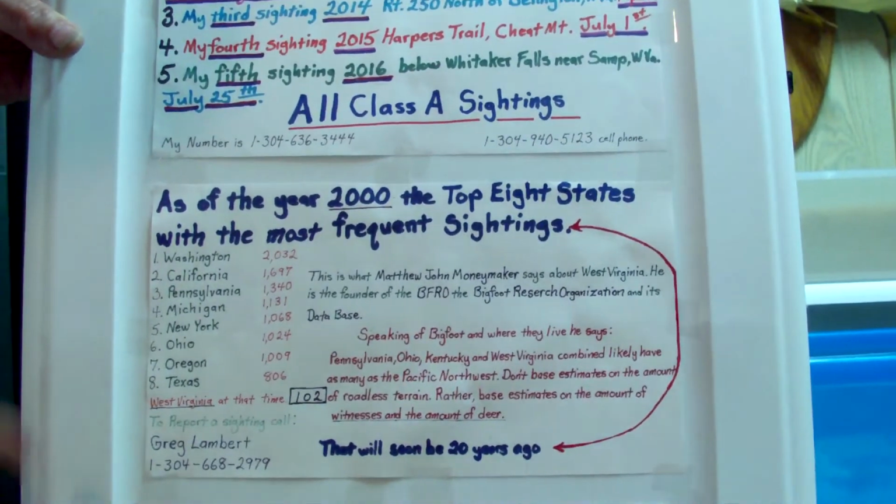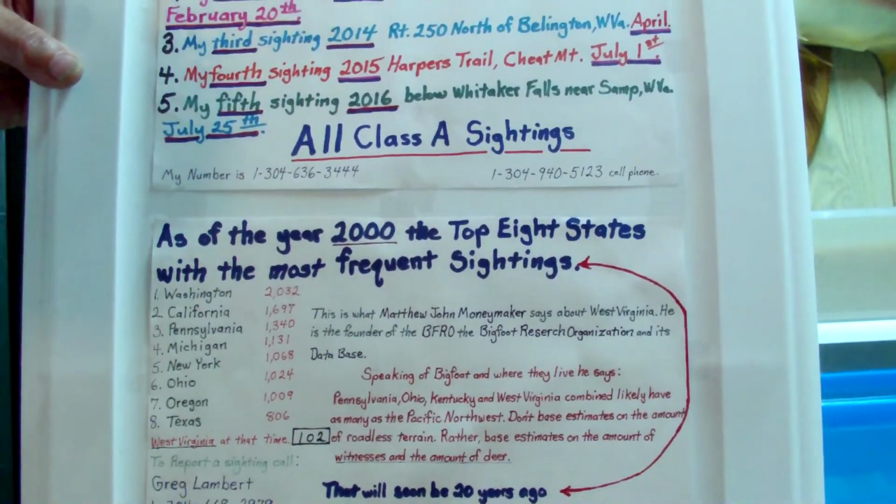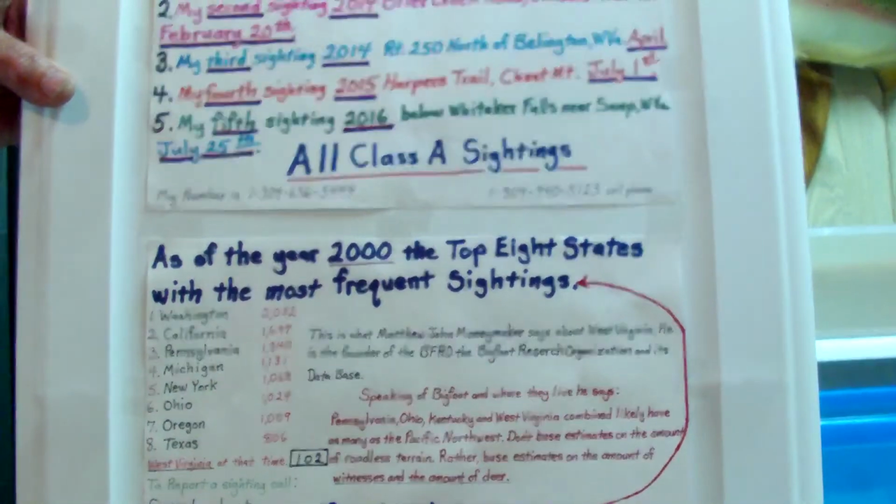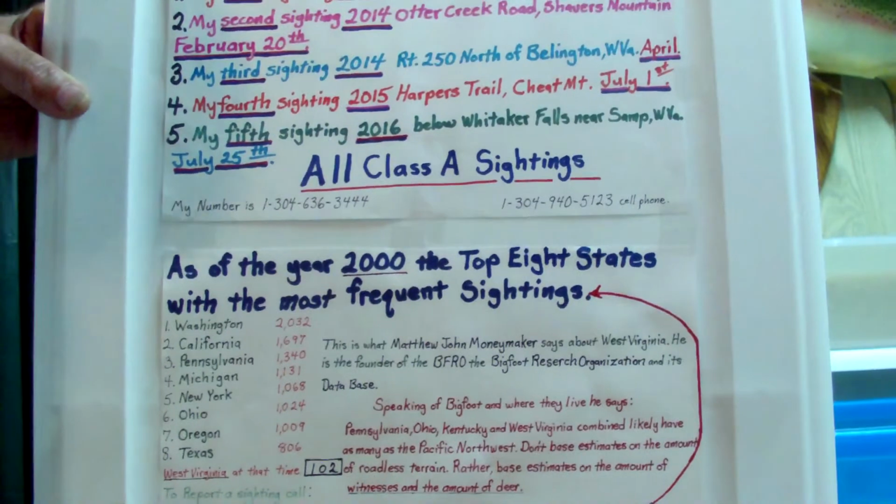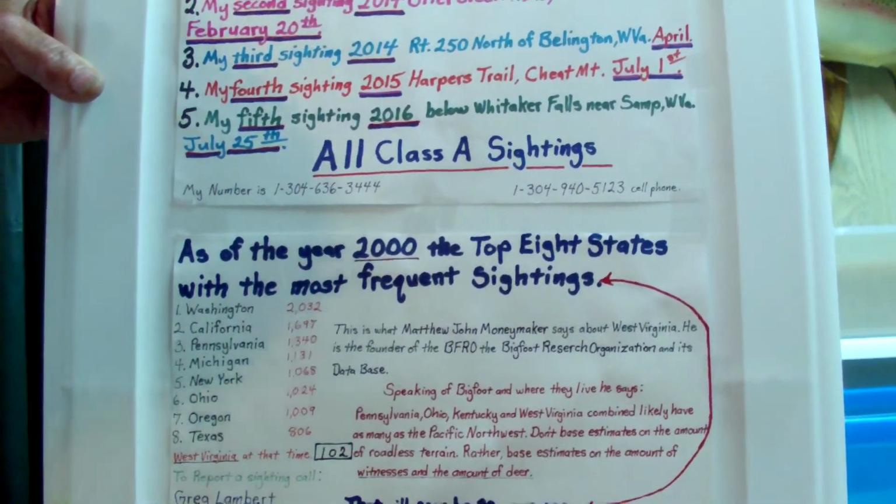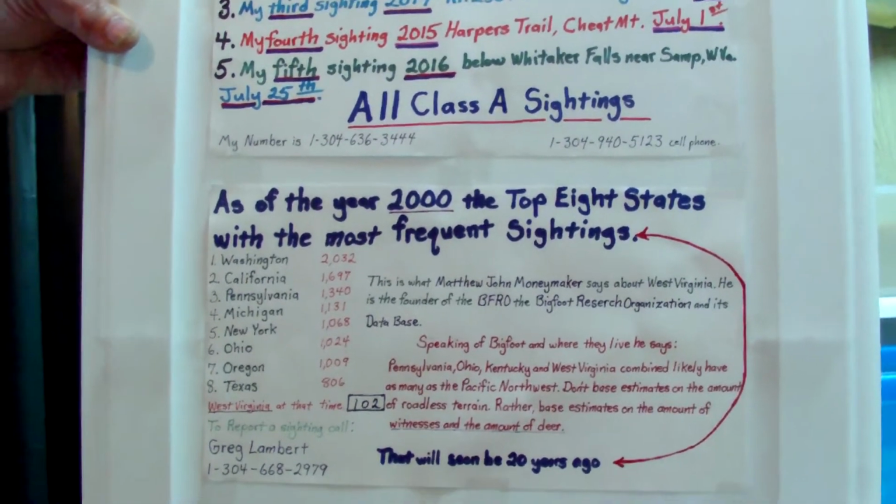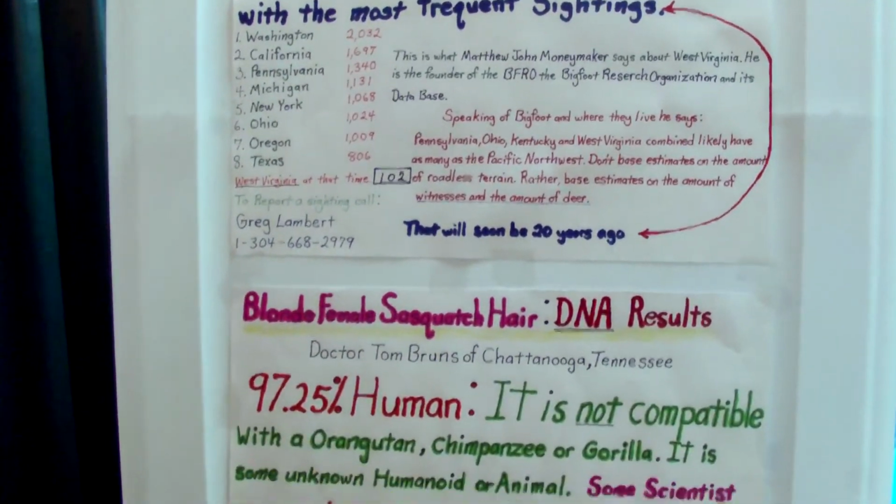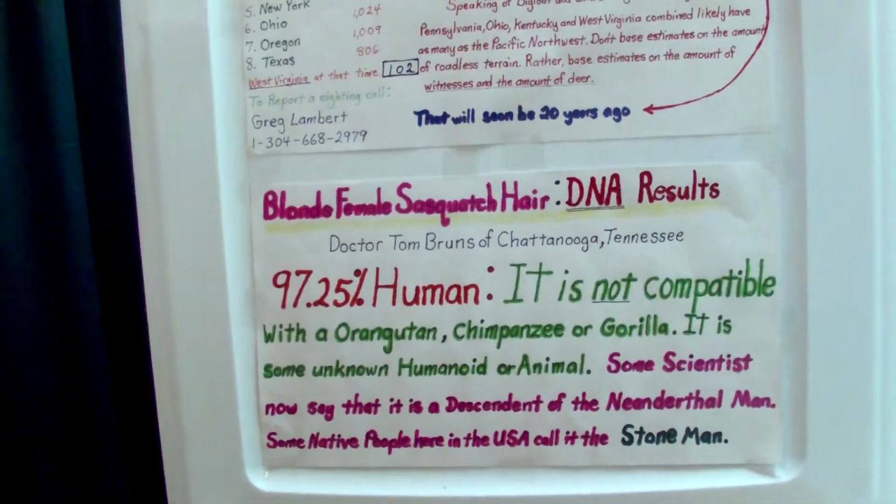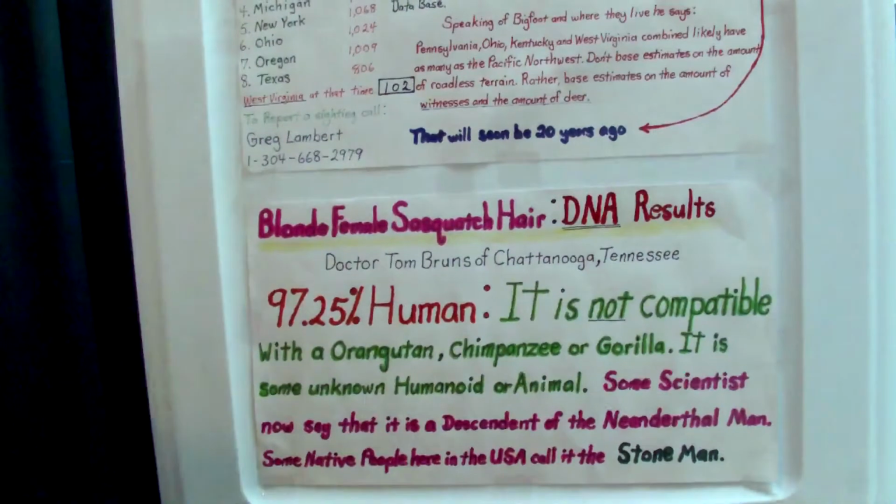But right here's the sightings I've had. I like how you document everything. That's impressive. I do that. I got a book in there. I got over 100 and some reports just right around here. People come to me and I'll ask them about it. But you know, it's all in being in the right place at the right time.